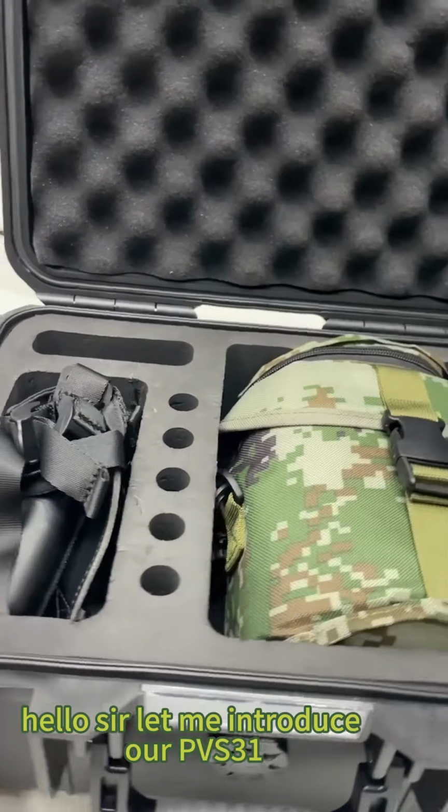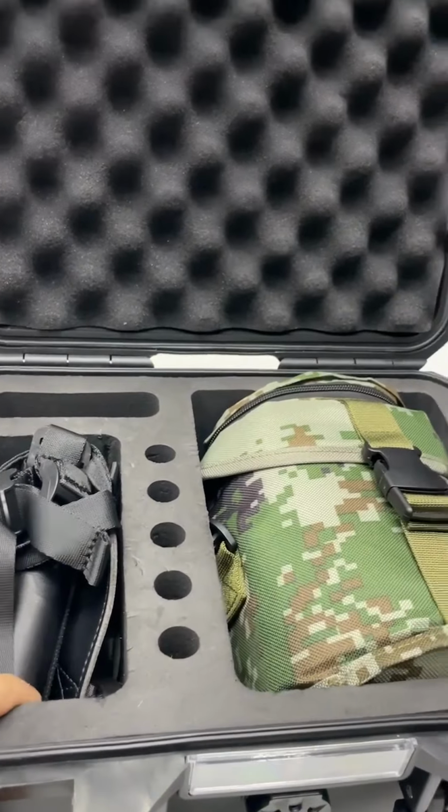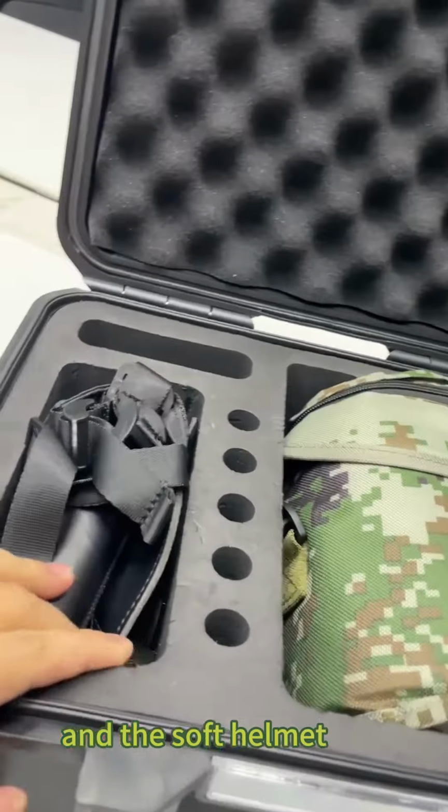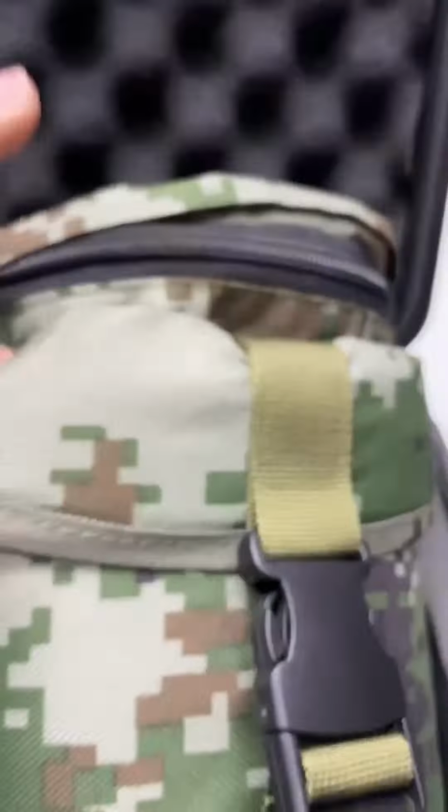Hello, so let me introduce our PVS31. What's included in the box? At first, you see the carry box with sponge and the soft helmet. Okay, soft bag. What's included here?